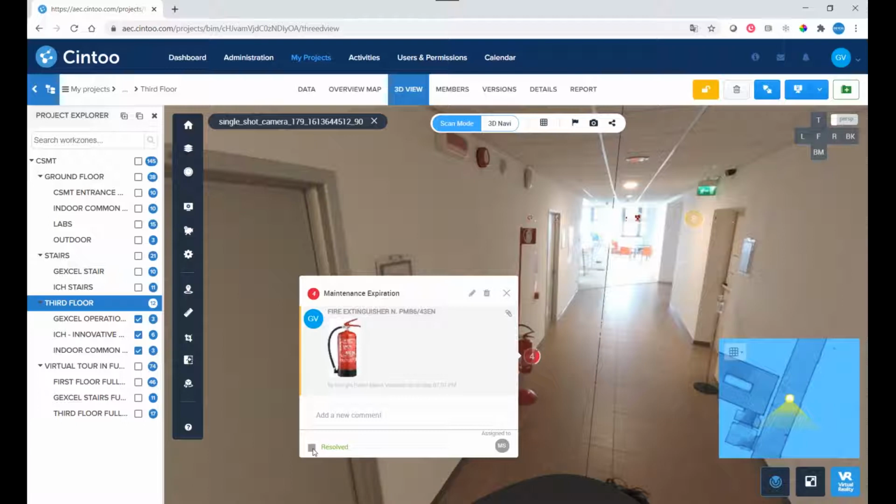That means, okay, I have done my maintenance and my check, and I can also add some comment for the other colleagues or also for other persons. So in my opinion, speaking of maintenance, this smart digital approach really supports the job of the technical staff who has to go on site.